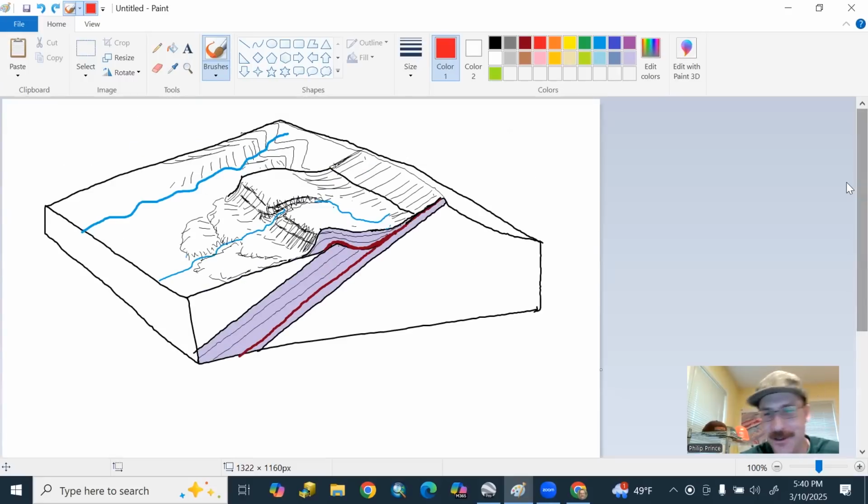Most field mapping I do is always really awesome. I always want to go back. That is one that I would be content to never see again. So that's the overall story there.